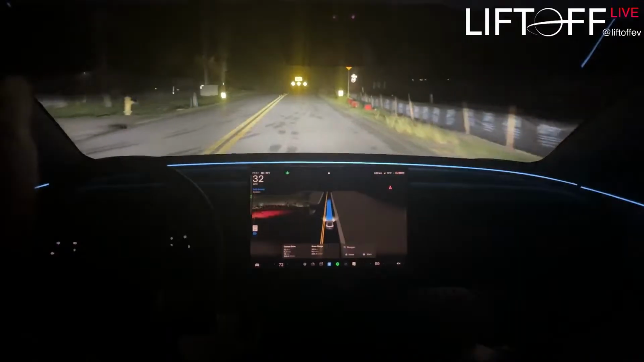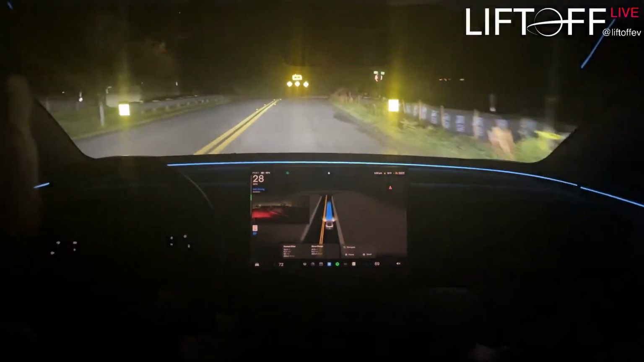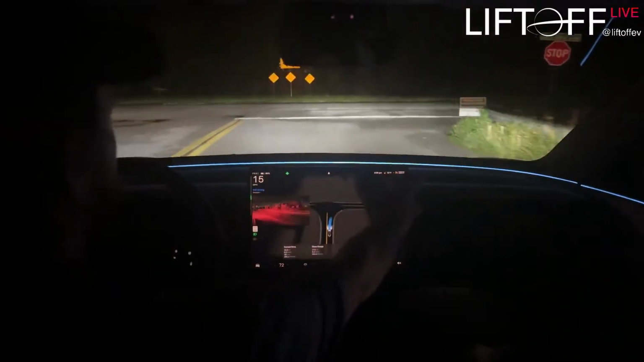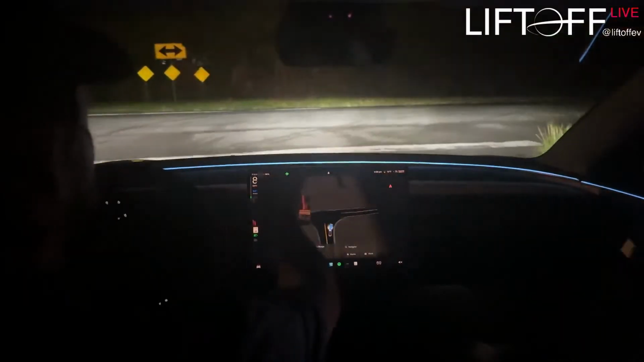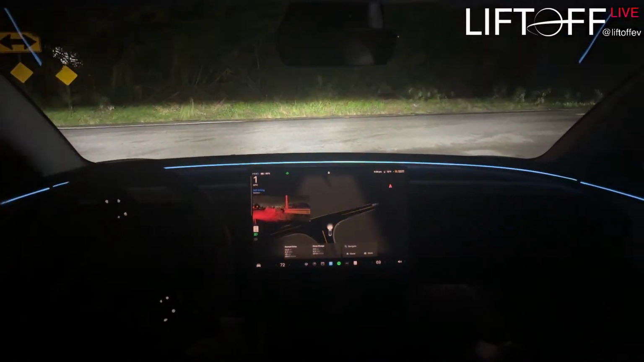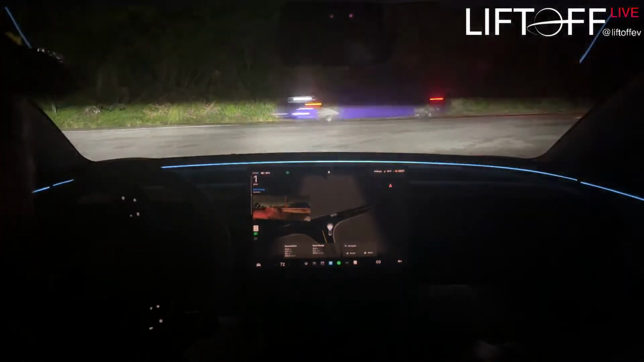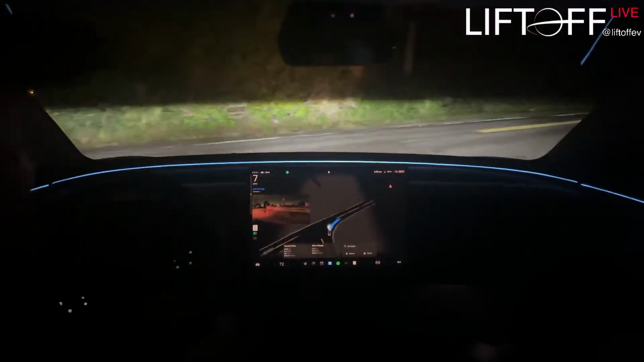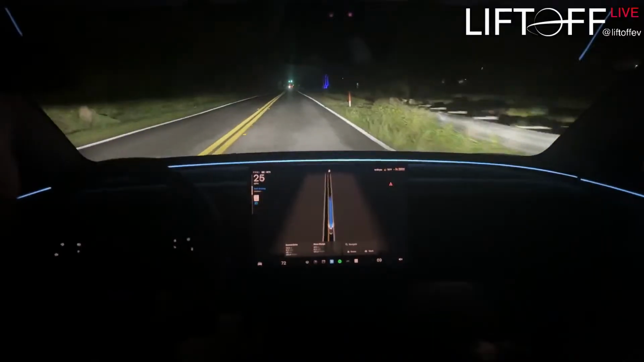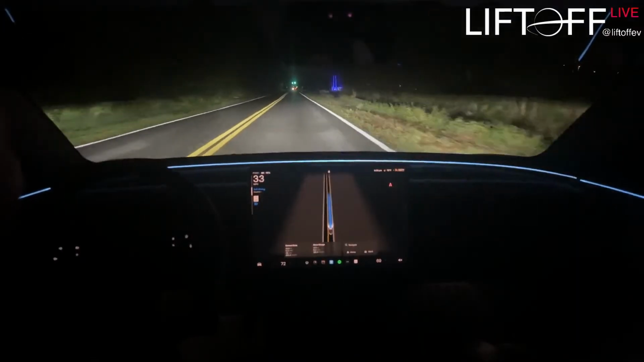I was looking all around trying to find where the green dot was that lets me know attention monitoring was on. It's moved way over here. It used to be over here. I was like, how come my attention monitoring's not on? It seems like it's watching me. But yeah, it's moved over there now.